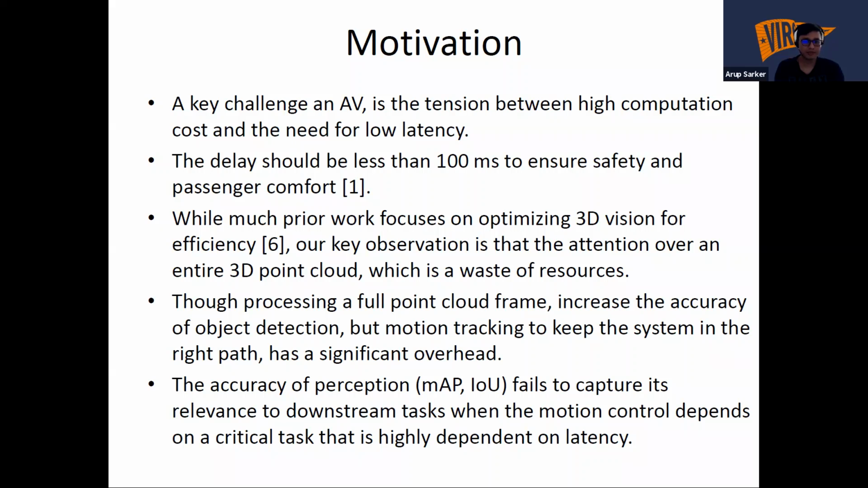While most prior work focuses on optimizing 3D vision for efficiency, our key observation is that paying attention over an entire 3D point cloud is a waste of resources. Though processing a full point cloud will increase the accuracy of the object detections, motion tracking to keep the system on the right path has a significant overhead. So that's why the accuracy of perception fails to capture relevance to downstream tasks when the motion control depends on a highly critical task that is dependent on the latency.